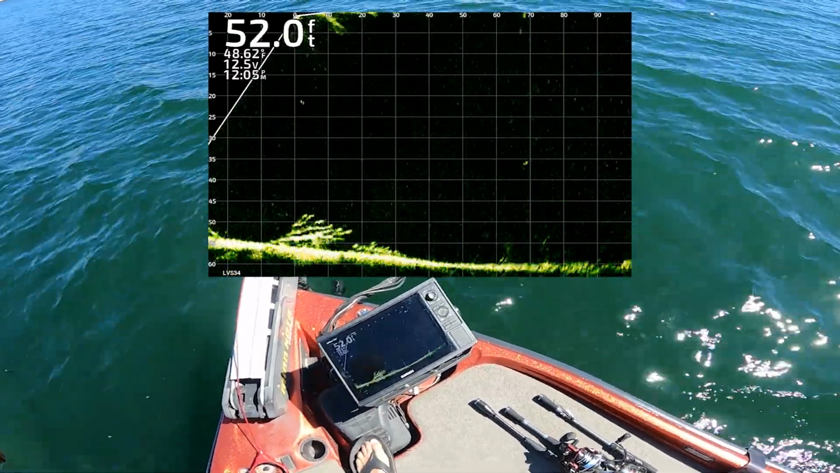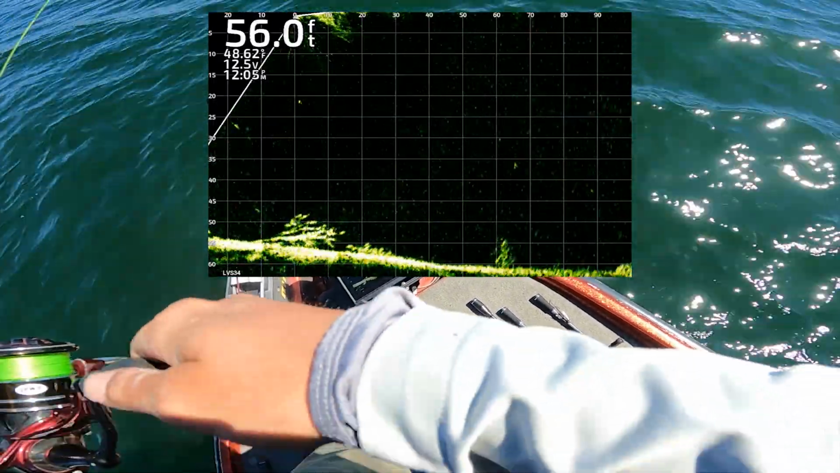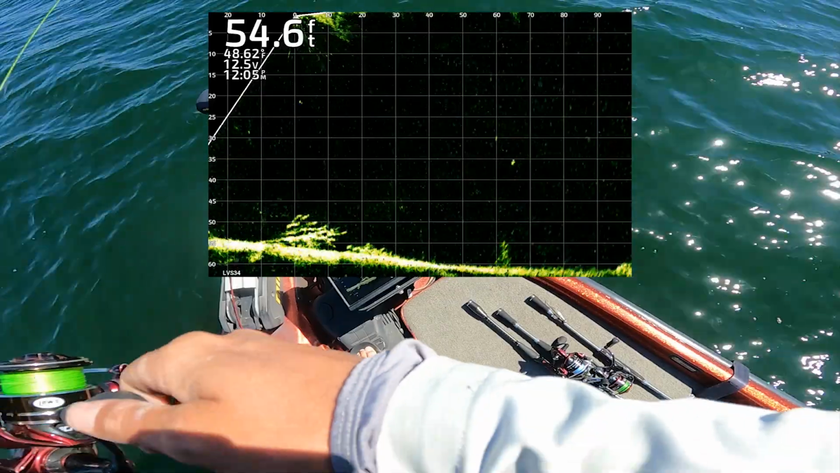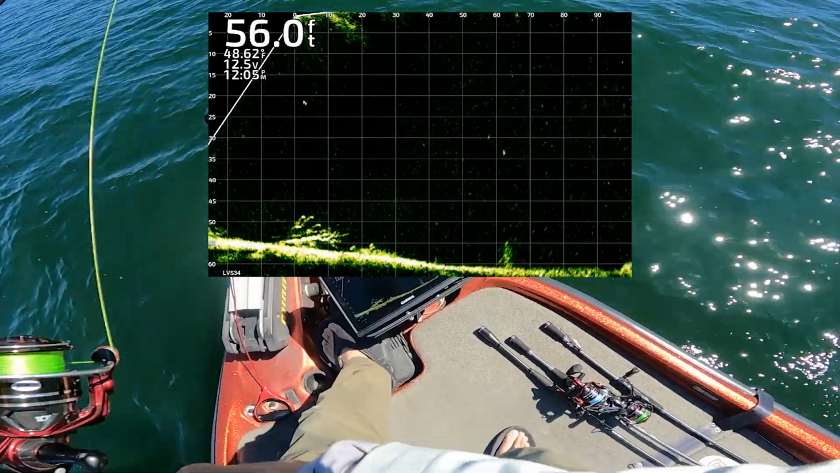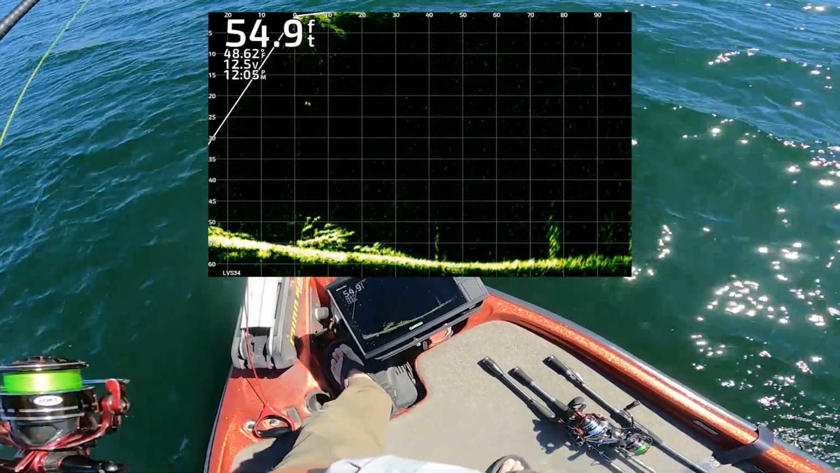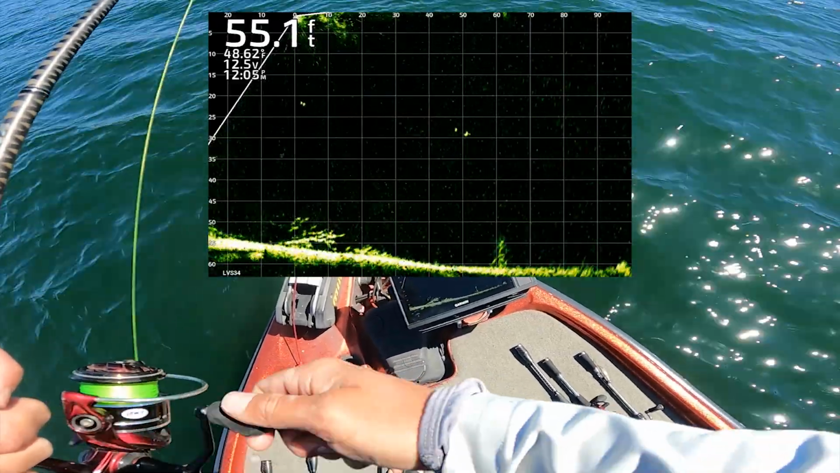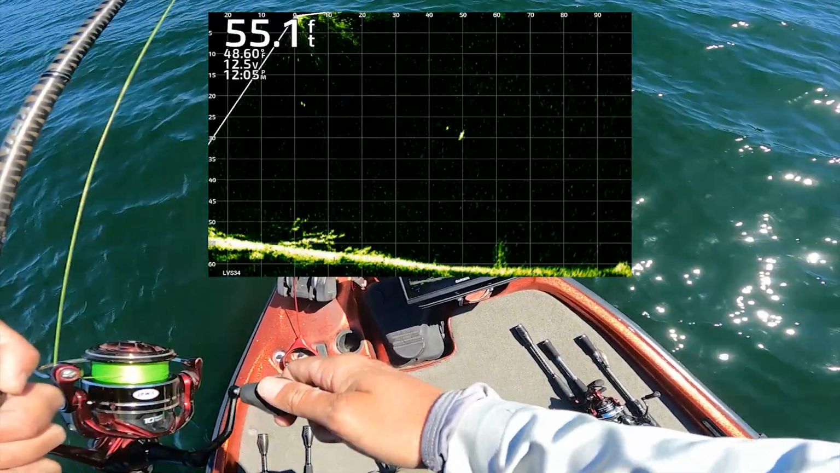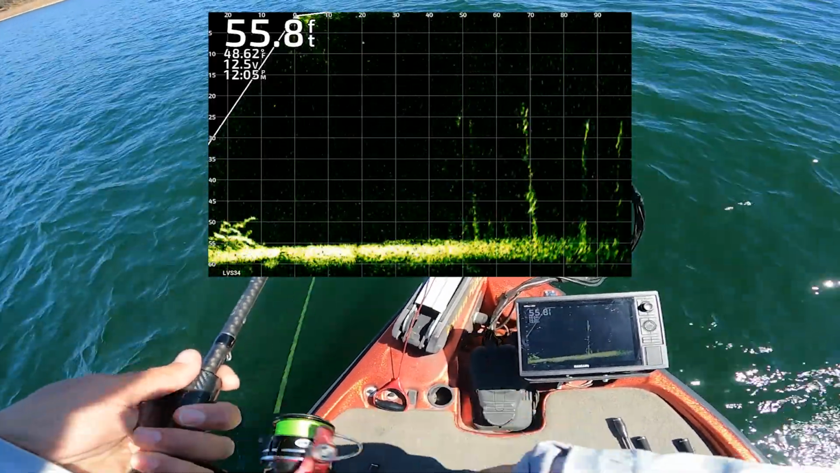I'm gonna get to that fish. Oh, he saw it. Did he see it? Come get your minnow. Come on. You turned. You turned. You turned. You know you want your minnow. You have swam a long way and you're not gonna eat. Gosh. Seemed like that one wasn't.